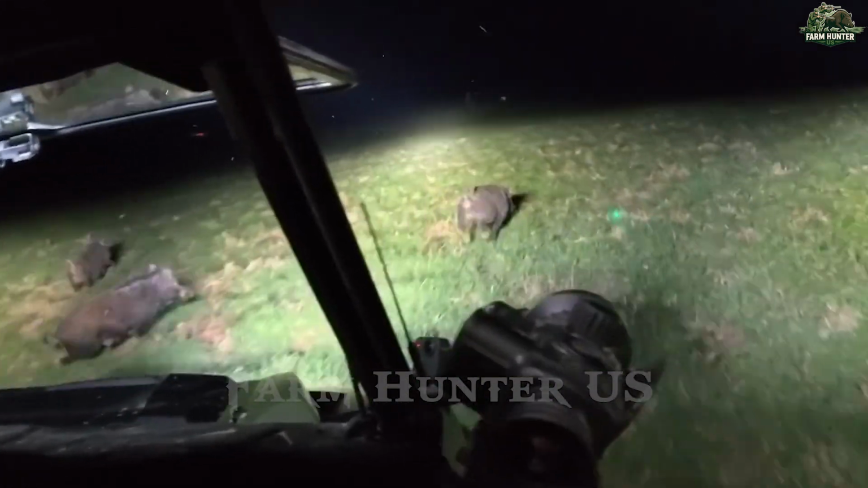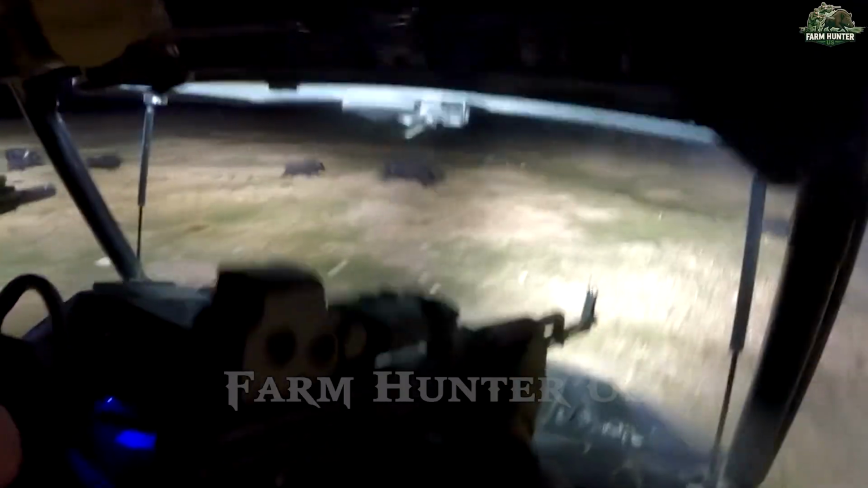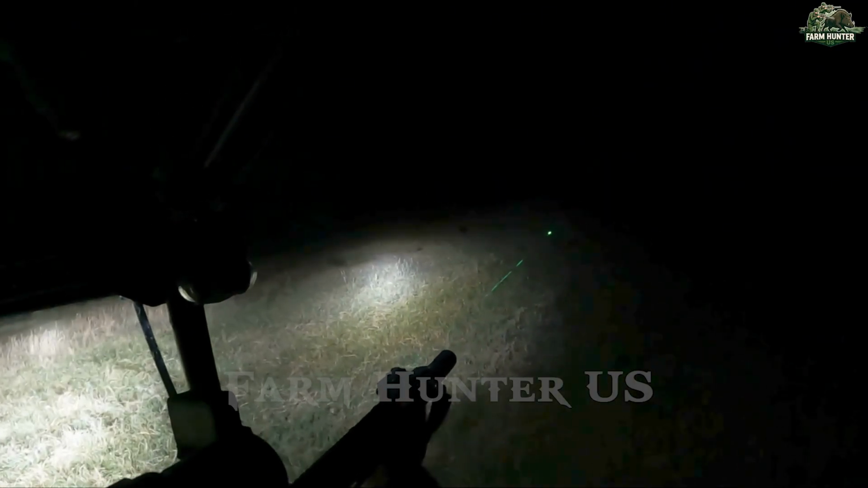This is where experience takes over. I quickly maneuver the ATV, cutting off their escape routes and positioning myself for follow-up shots. Within minutes, I've successfully taken down several more. Each pig removed is one less threat to California's delicate ecosystem and the livelihoods of countless farmers who rely on these lands.